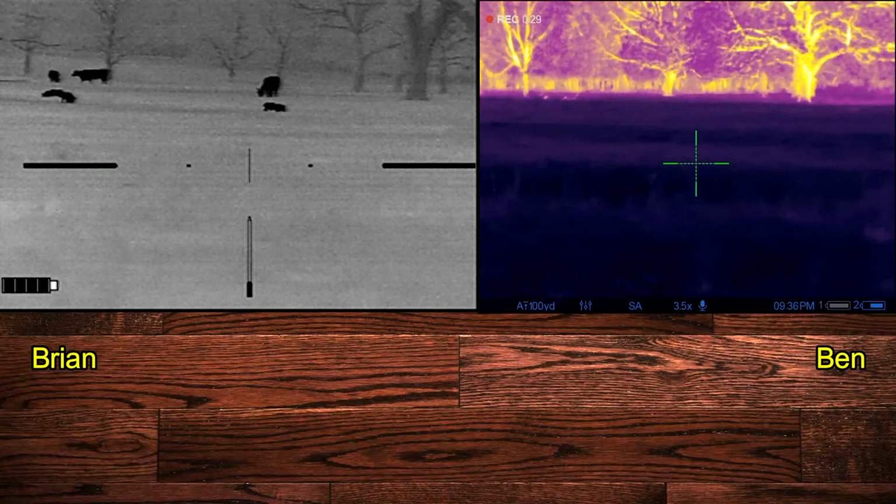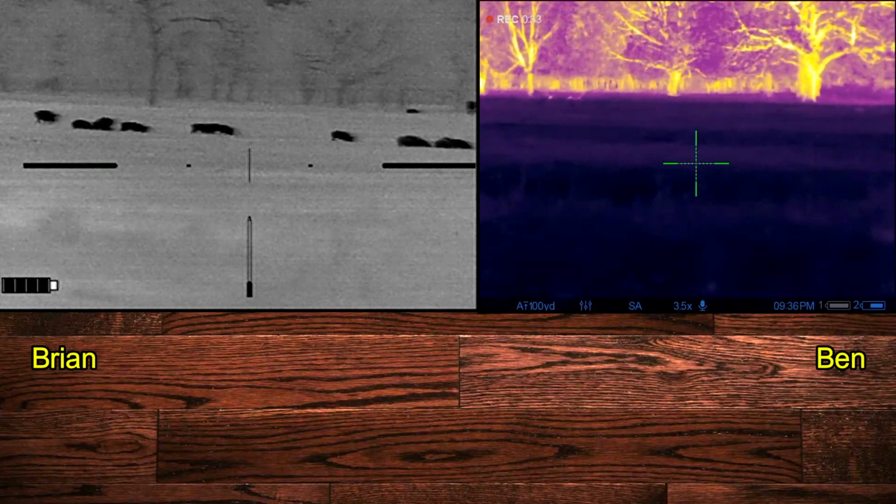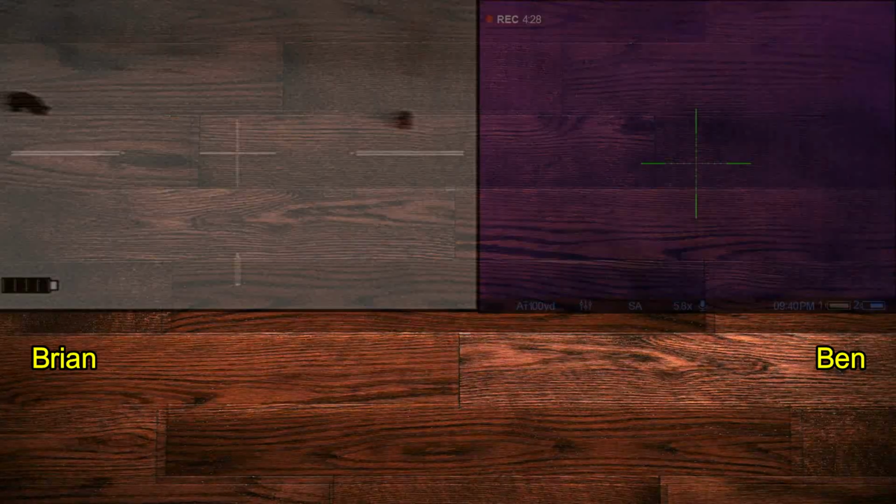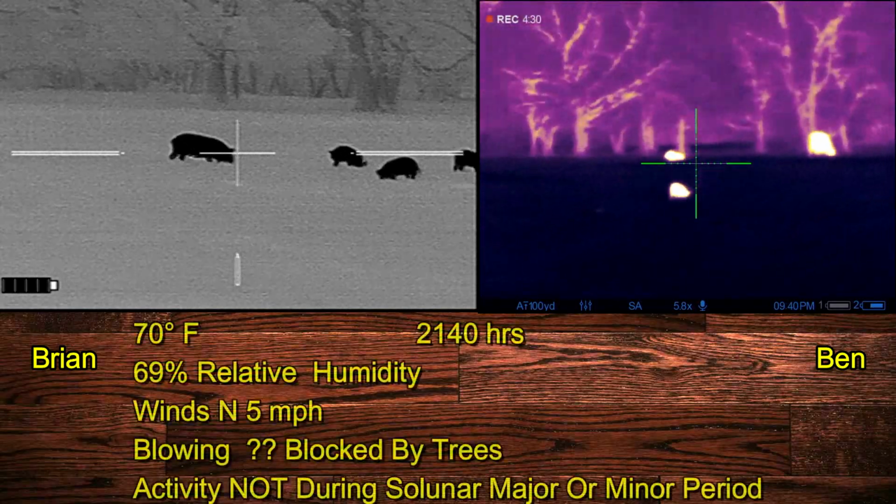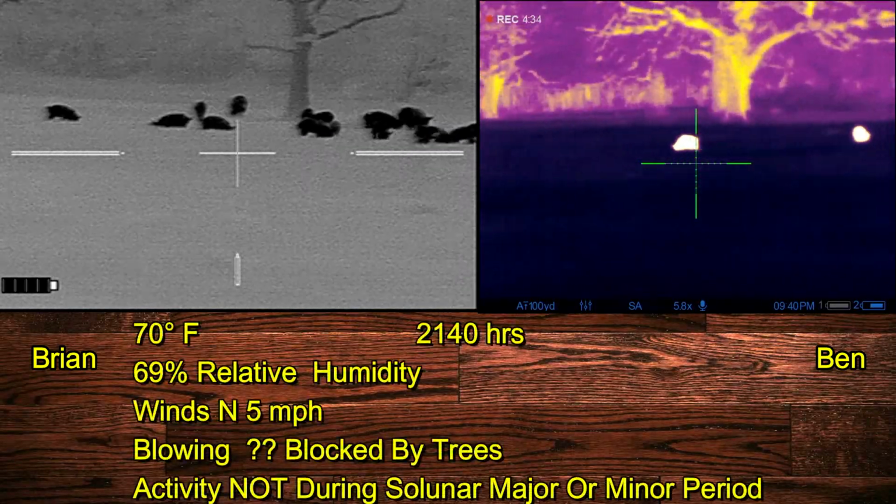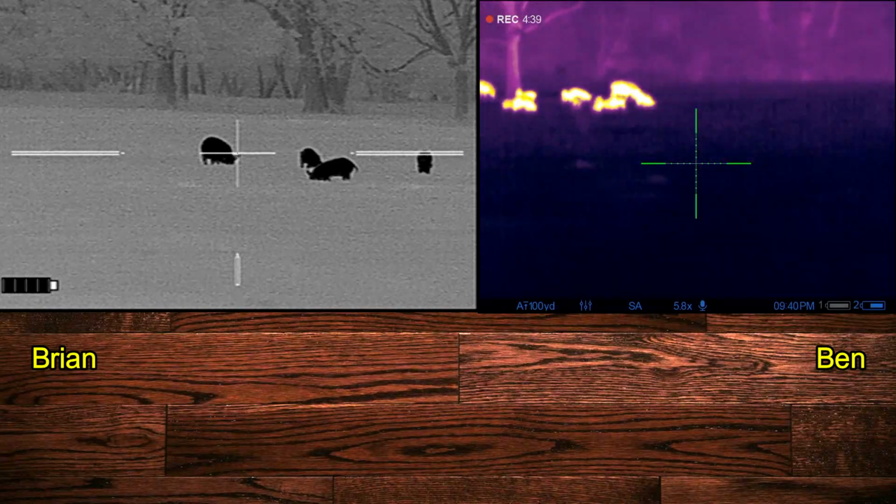As you can see, Ben has changed his color palette to some sort of bizarre magenta color palette. That's a pretty good size sow. Now we move back up again. Ben's going to take a sow on the far right. Have a good target. I'm going to take this one on the far left.